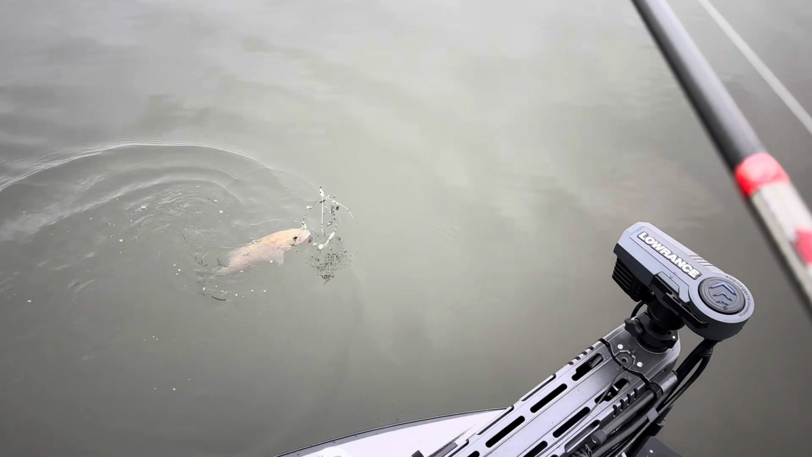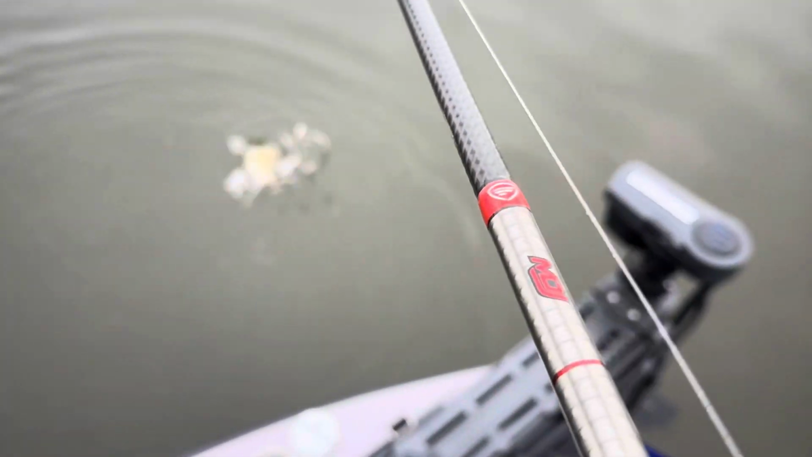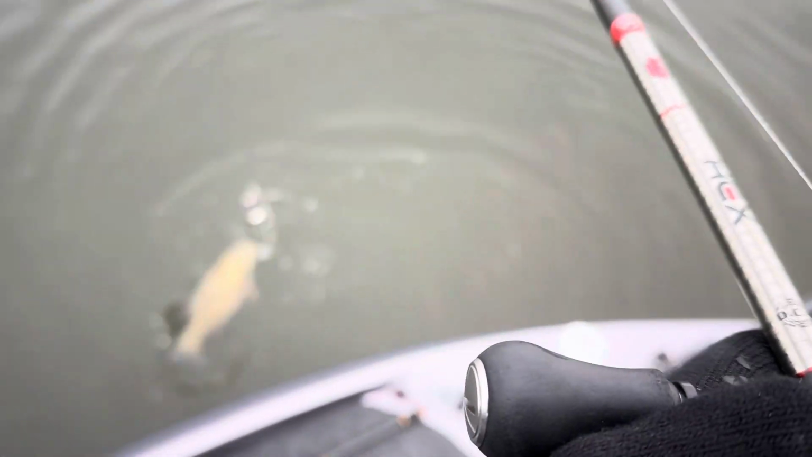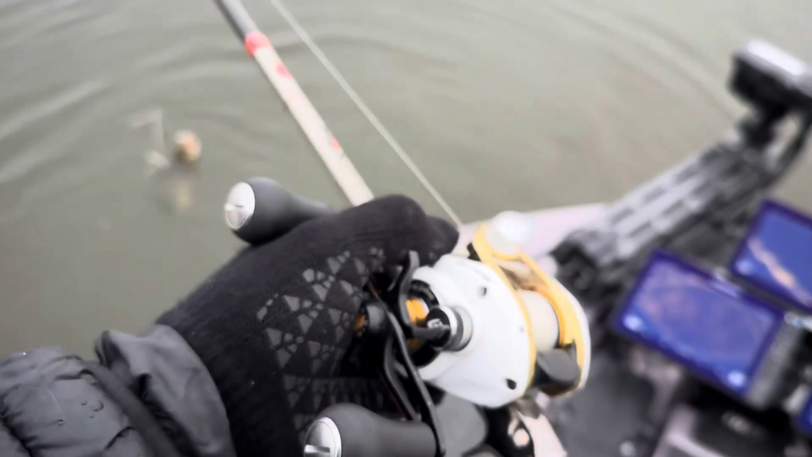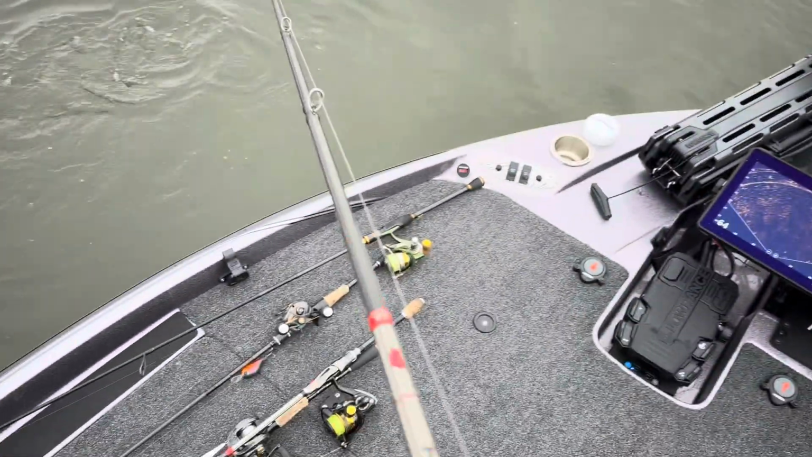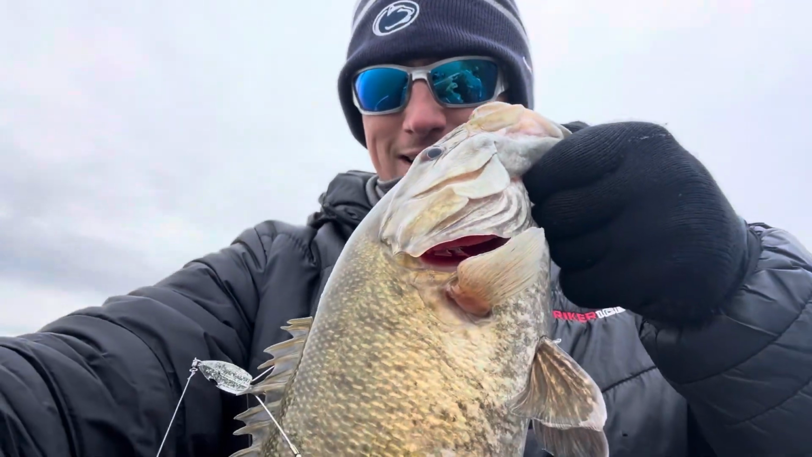He's cold. He doesn't want to jump. That favorite rod though, 7'8" hex, Mark Daniels Jr. It's a good one. 8.1:1 reel. Woo, he's jumping. All right, let me get him in real quick. All right, we got him in. There he is. It's a solid one.